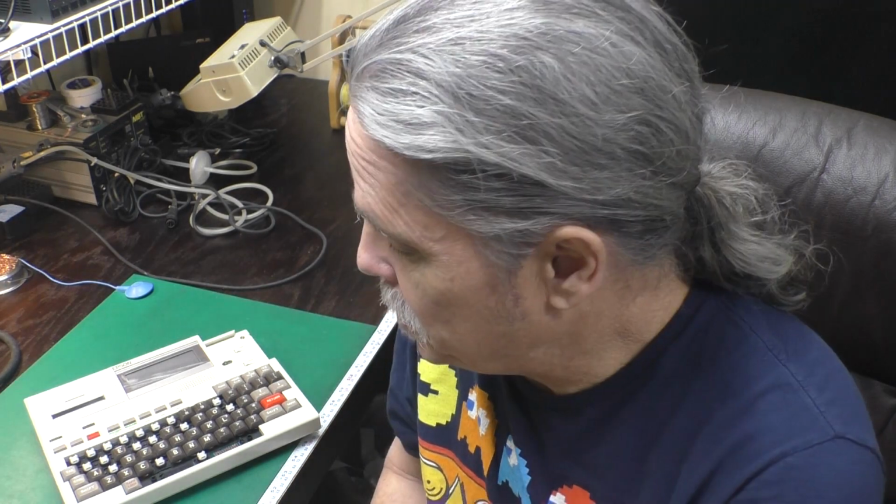Today, we've got a sick Epson HX-20 here on the bench. And, of course, this needed recapped. These always do. But it has a very interesting problem with the keyboard. And according to Epson, this particular style of keyboard is non-repairable. But, you know me, we're going to try to repair it.